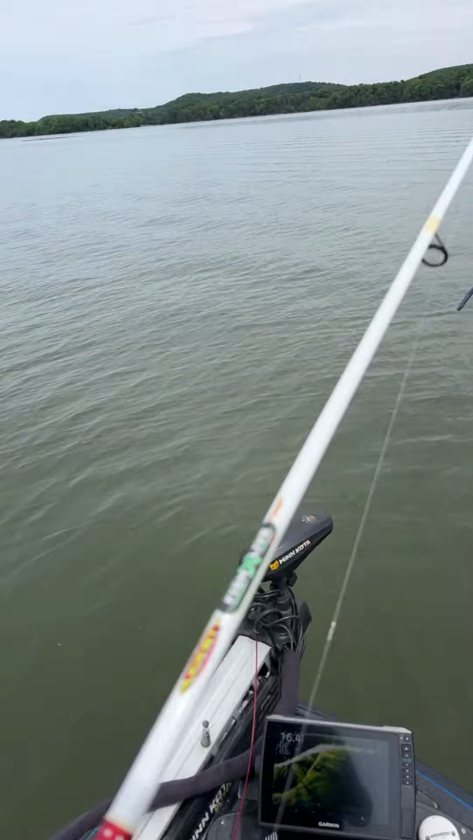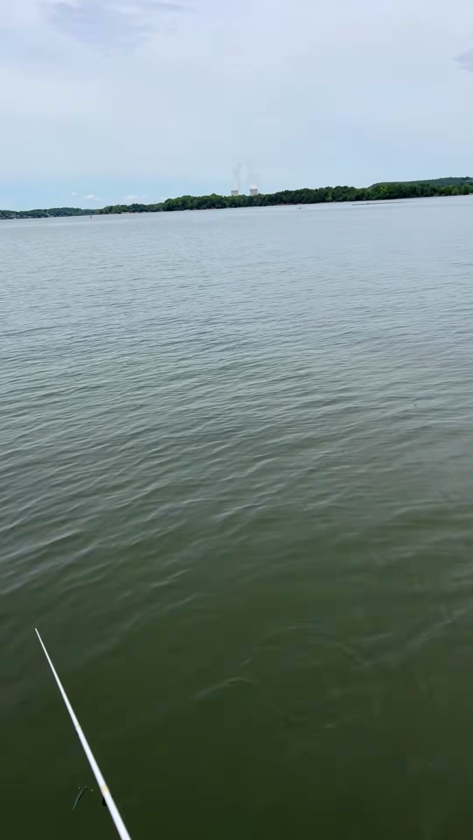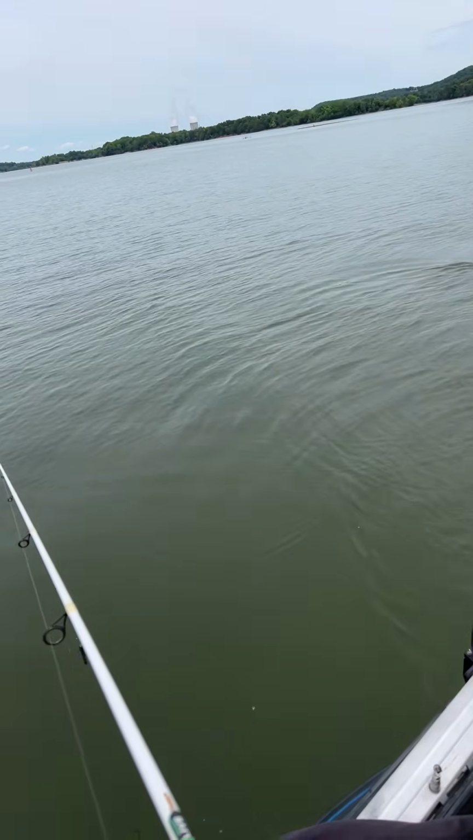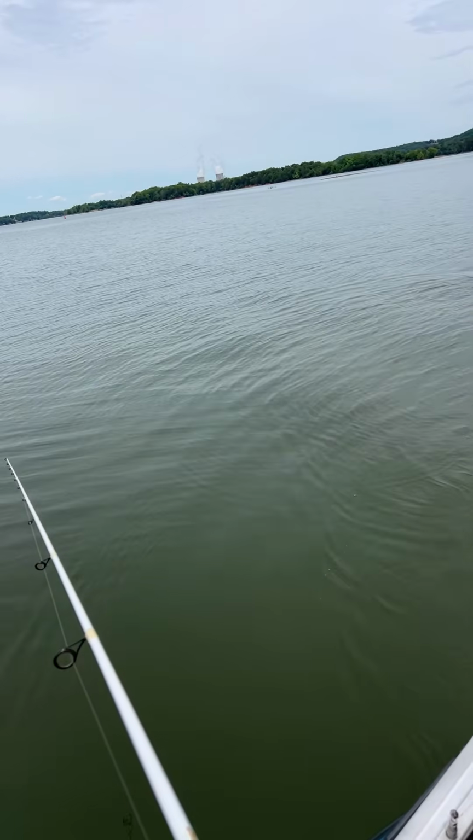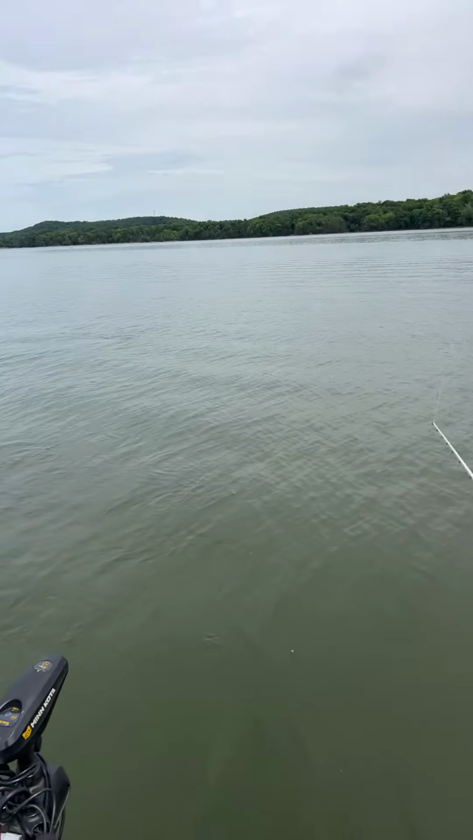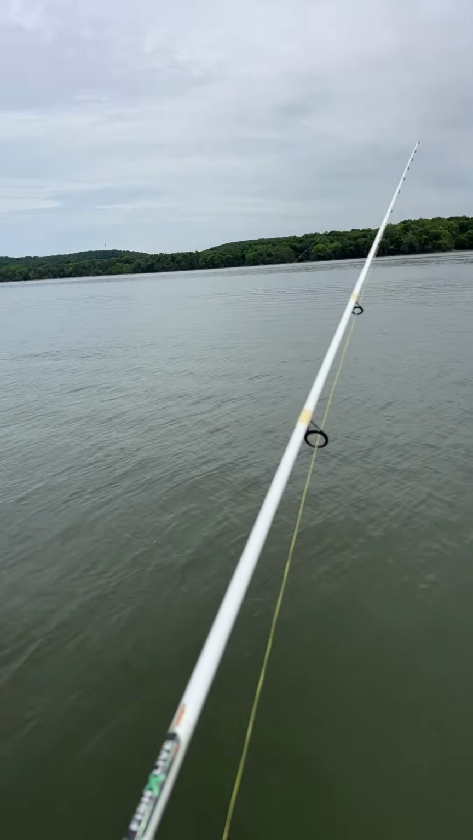All right, now we're gonna fish this. Actually, let's back up. Sitting in 15 feet, I'm gonna back up to about 30, or at least 20 something feet. All right, we're gonna fish this one all the way back to the boat, slow. Then we're gonna pack up and move on.